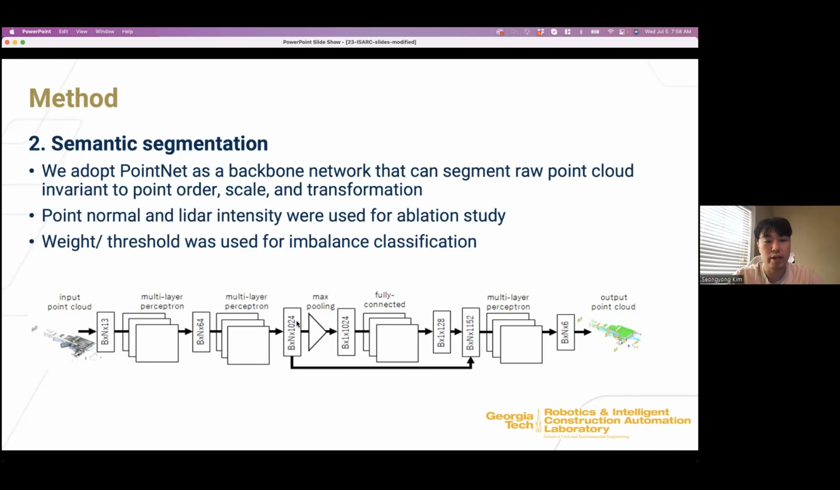PointNet is known as a point scaling transformation invariant model, so that's the reason we used it. And for the evaluation studies, we additionally apply the point normal vector or the LiDAR intensity. We can see the result in a later slide. And regarding the class imbalance issue, we apply the weight and the threshold method.